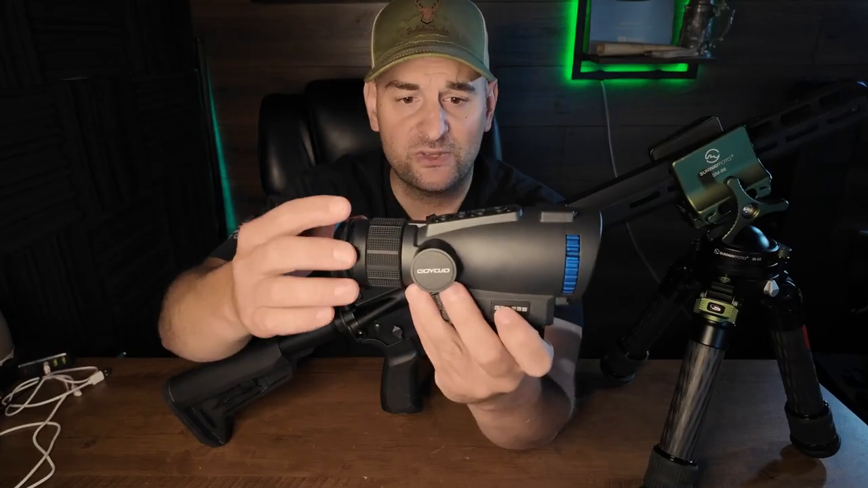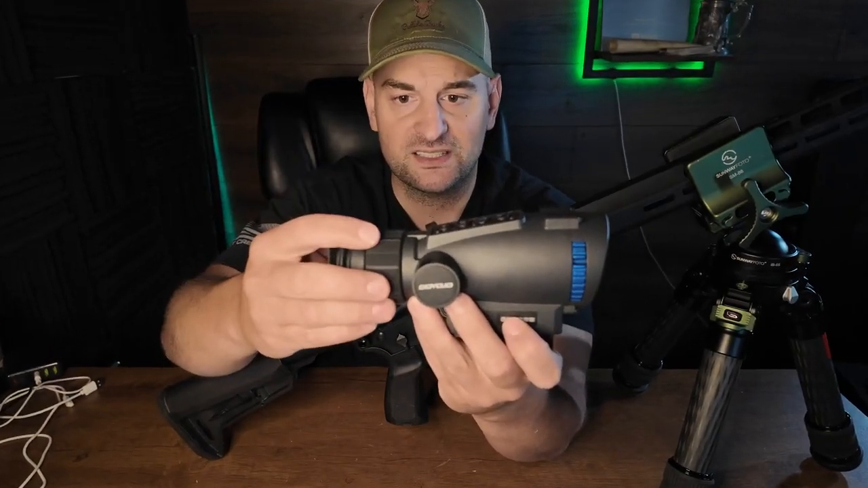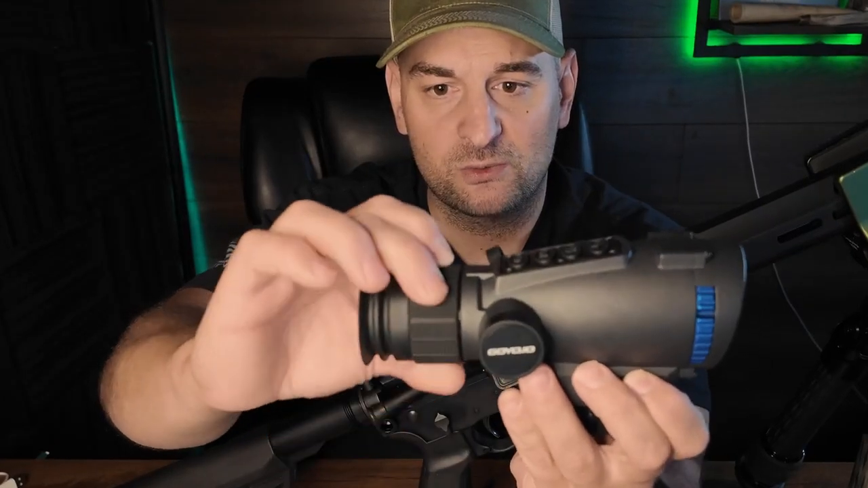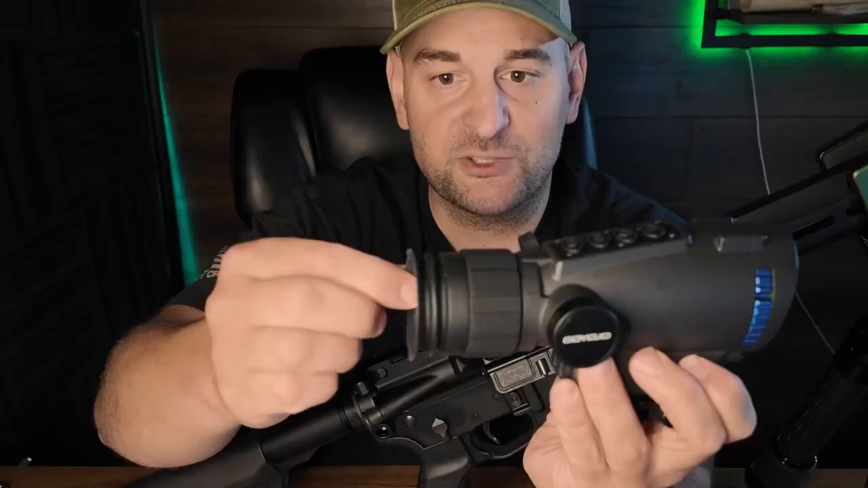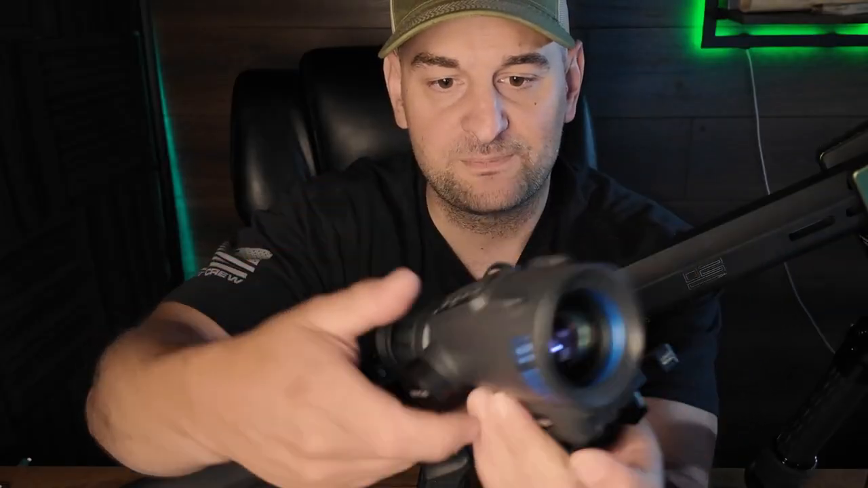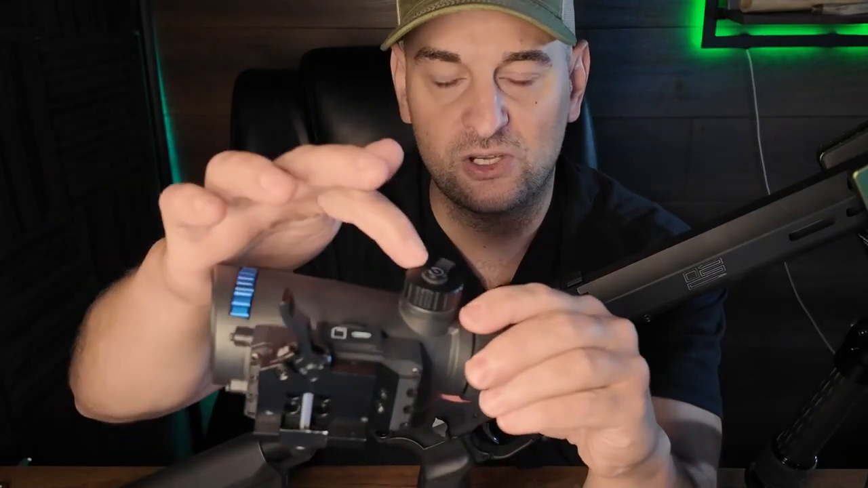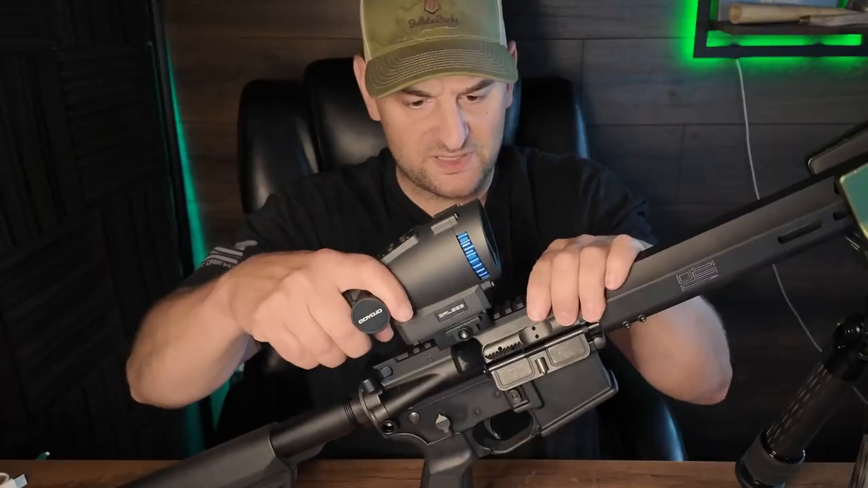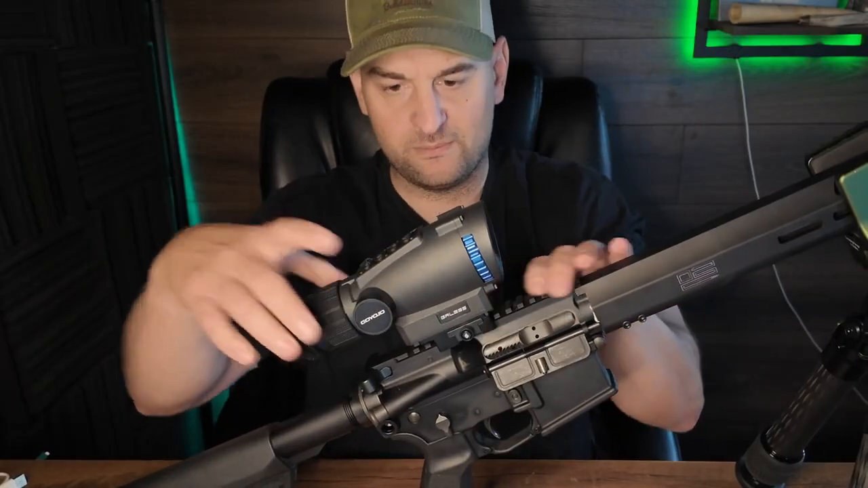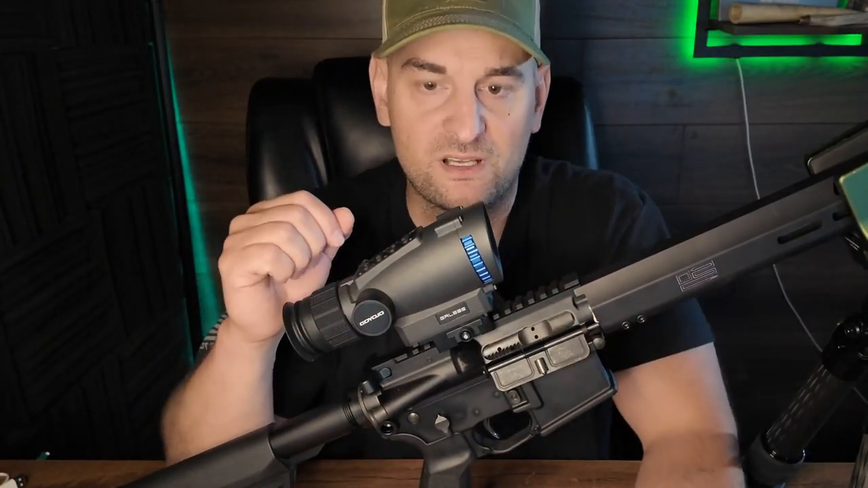The optic itself is purged, so it's waterproof, fog proof, and shock resistant. Has a diopter right here, and this is basically your screen focus. Inside here is actually a digital display. Has a removable rubberized eye cup. And then on this side, it has this battery cap, and it has a large lithium-ion battery that goes through the center here. As you can see, it's very easy to mount and unmount, and it holds very positive in place with no shift on zero.